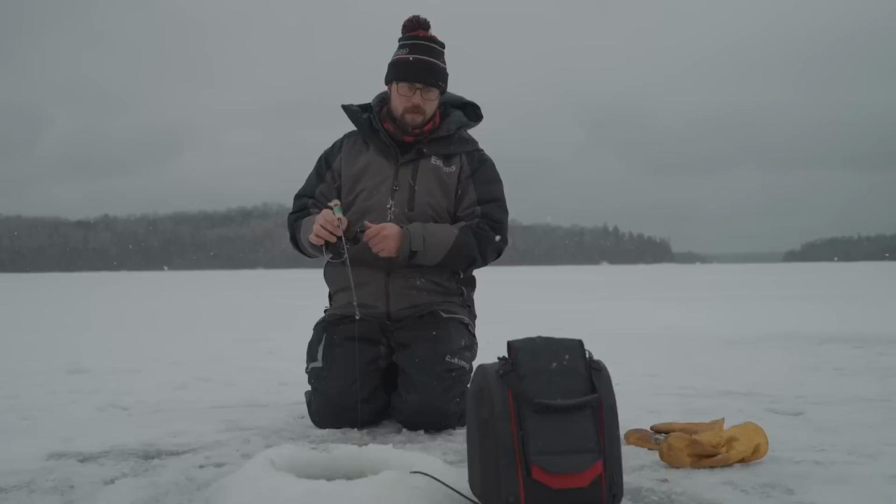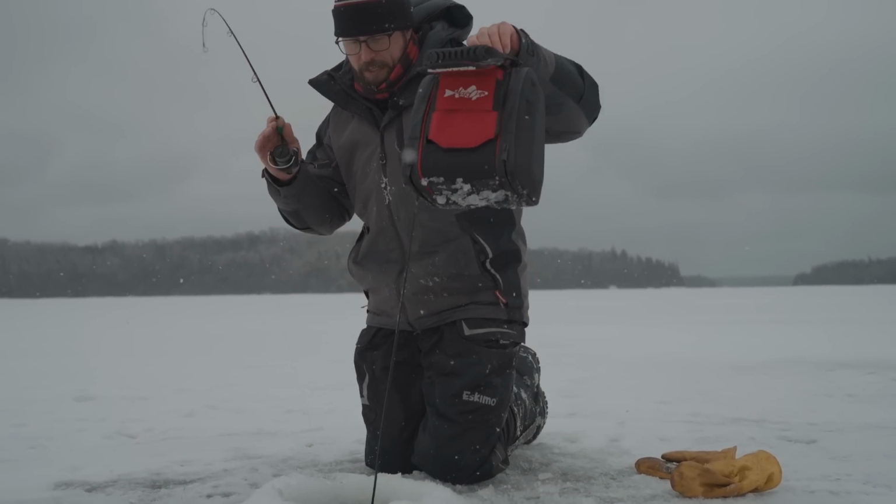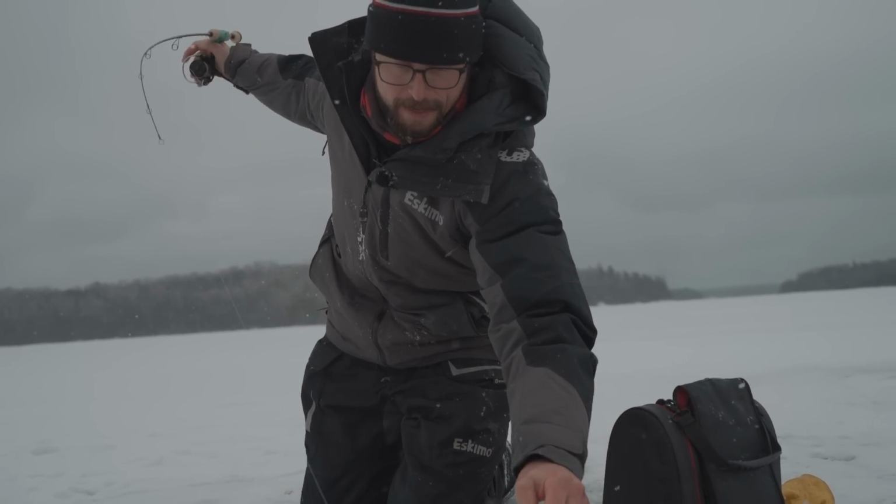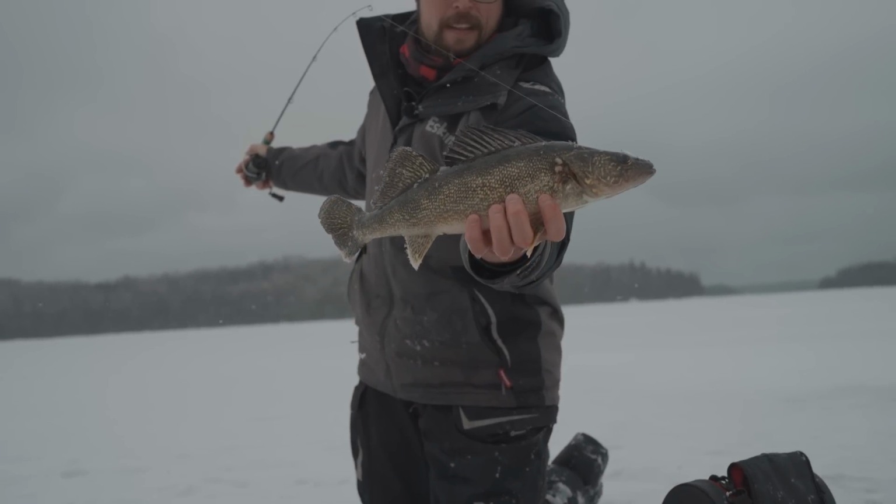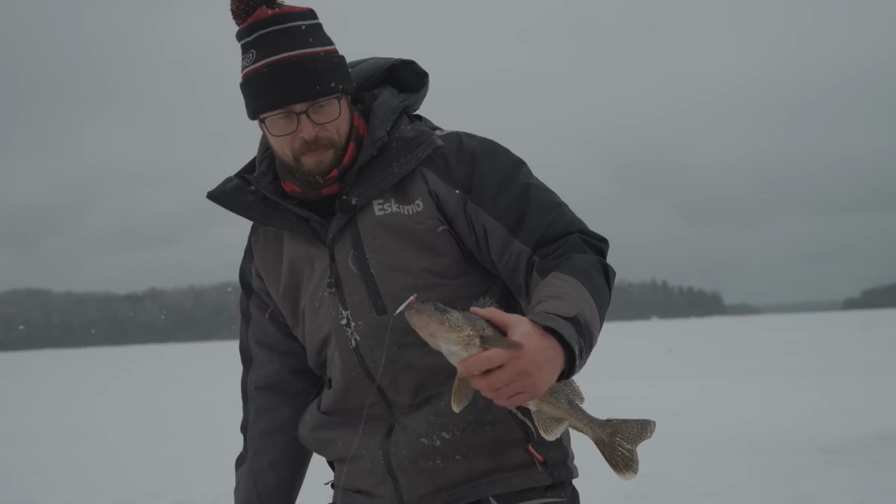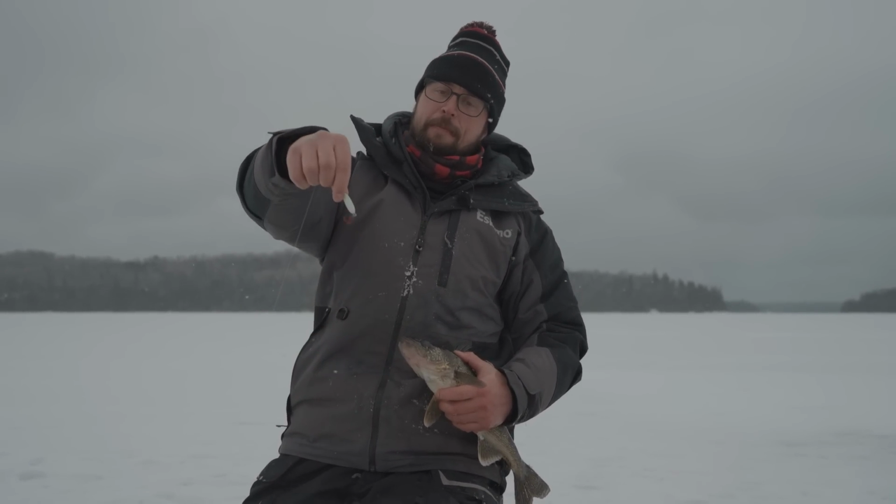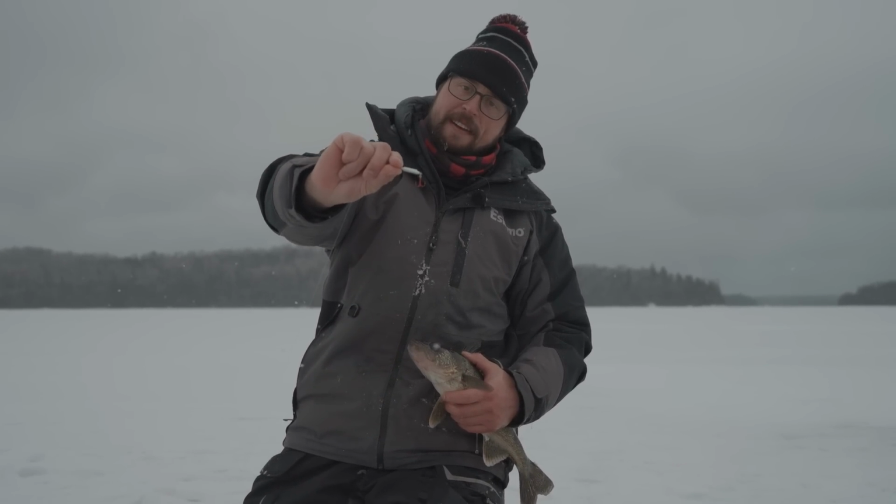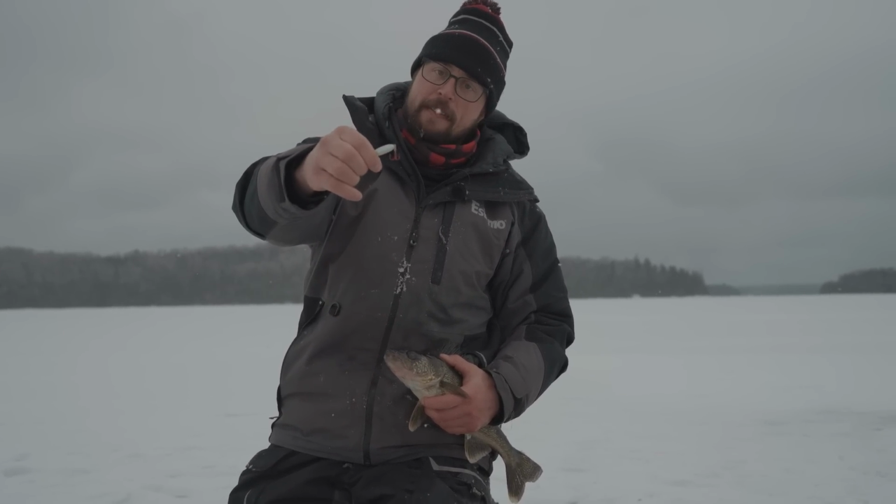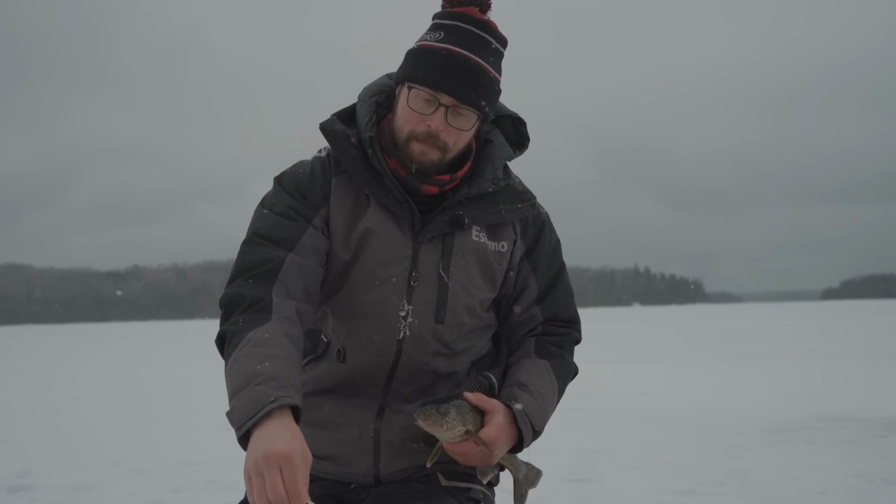Perfect, let's do it. Ooh, got him. Feels like another good fish. That's a nice walleye. Look at that. Come here, buddy. Wow, that's awesome. Gorgeous walleye, right in the tip of the nose with the Super Glow Buckshot. I love that color. That's my standby, my confidence bait right there. Whether lake trout, whitefish, walleyes, everything's gonna eat that bait right there.